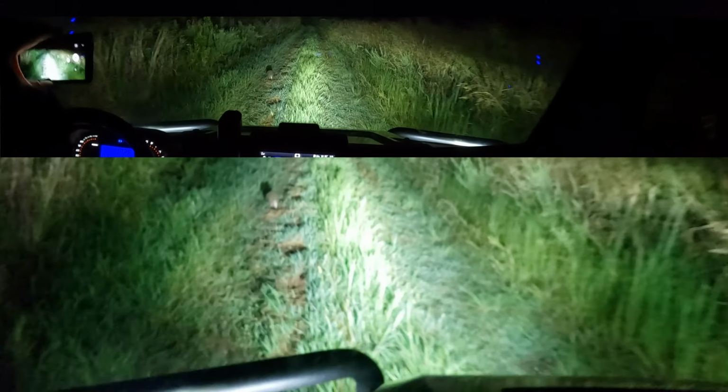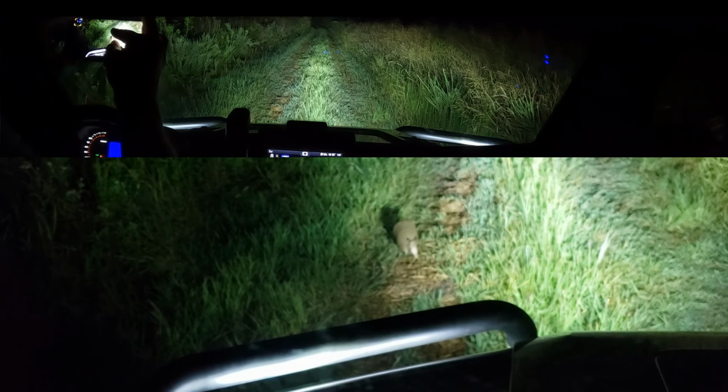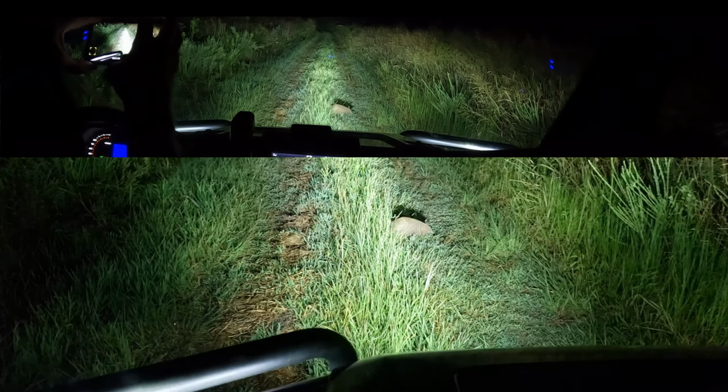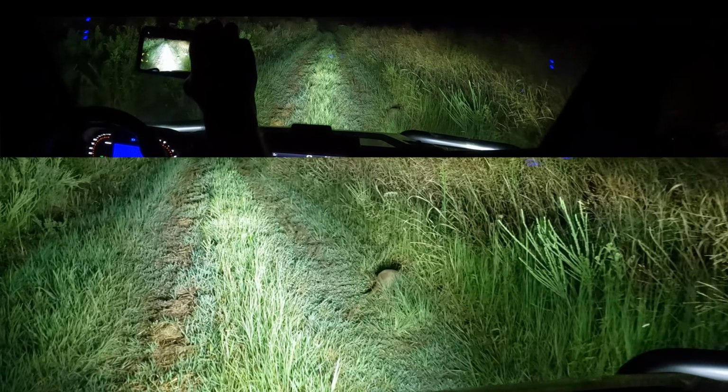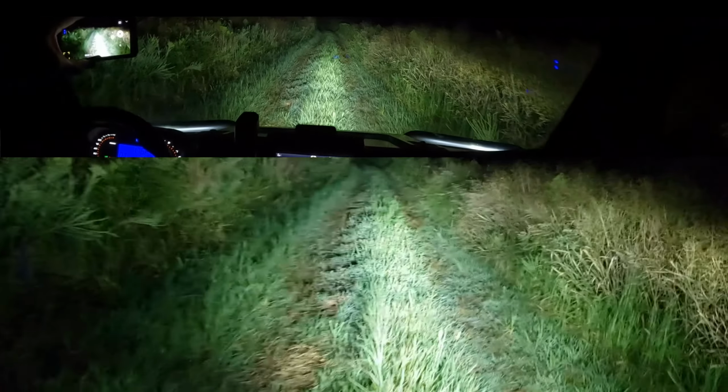Oh, what's this critter right here? Jeez, we got an armadillo right there. Are you serious, dude? You're like invasive. Come on now, man, get out of there. Jeepers. All right, where were we?